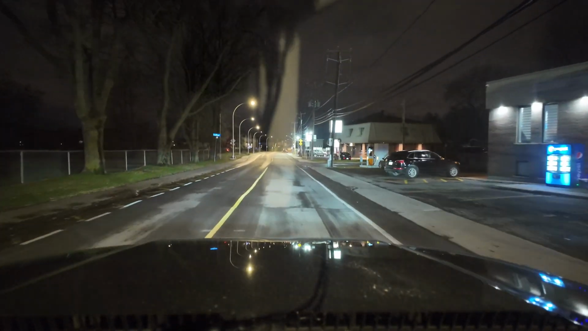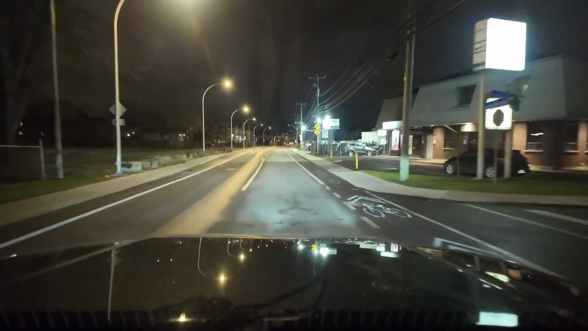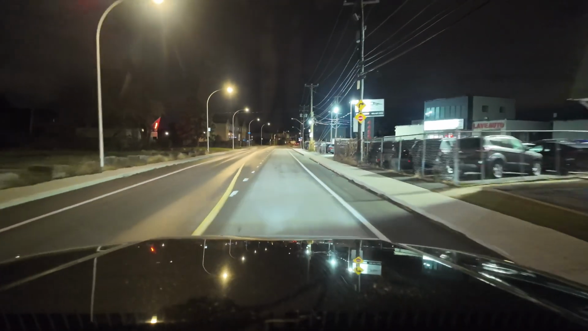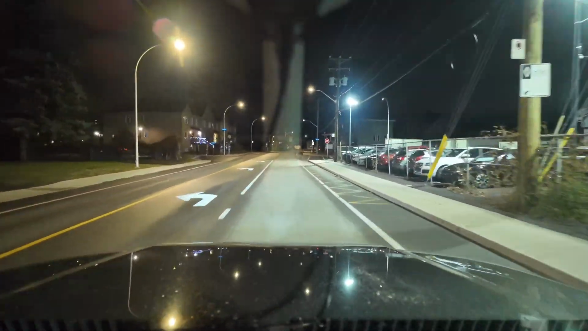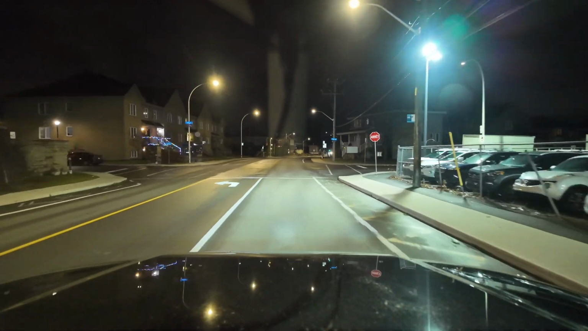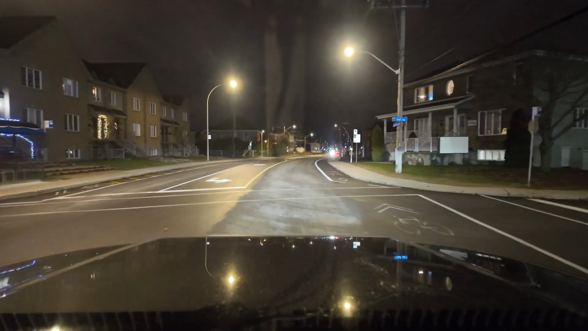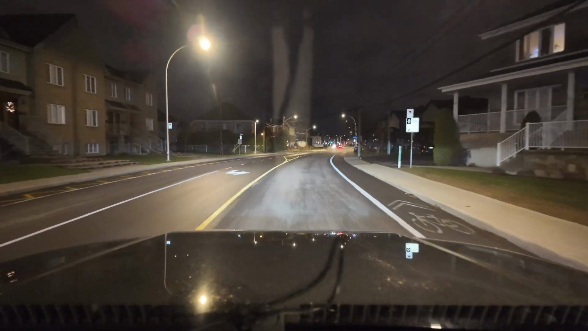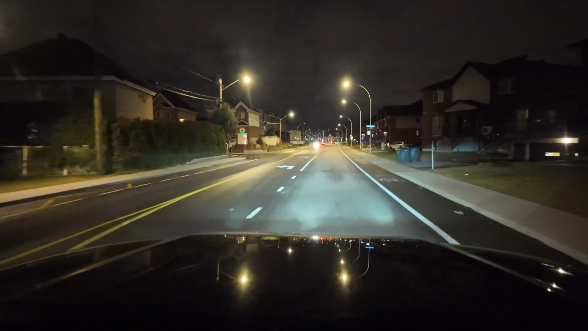They're kind of front showing. Like, for example, my fogs are off right now. If I turn my fogs on, you see, even if there's too much light, you see that my fogs cover on the right and left side. There you go. So these headlights, they disperse the light according to each side.